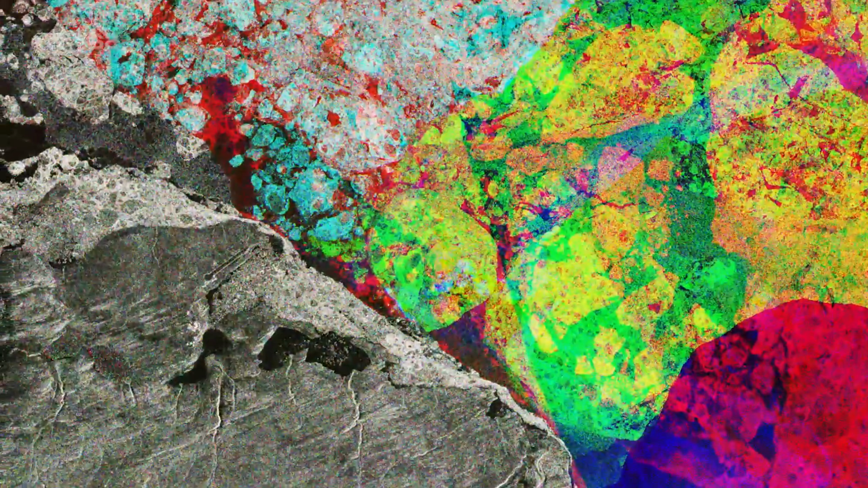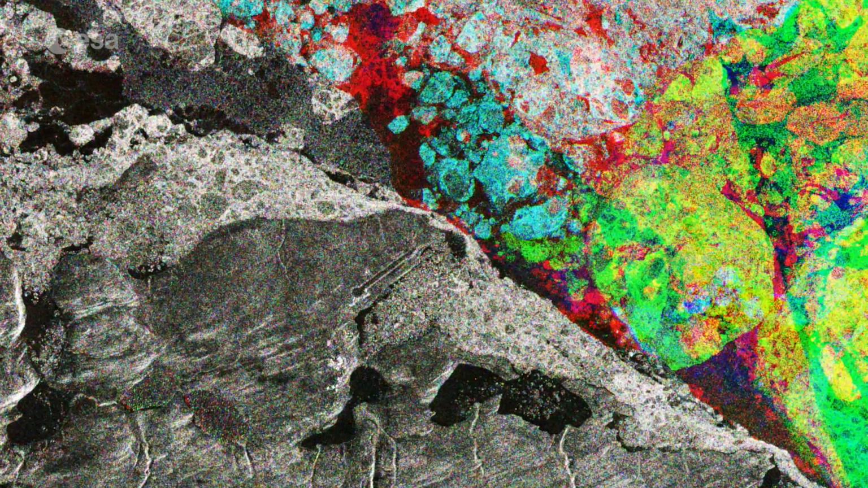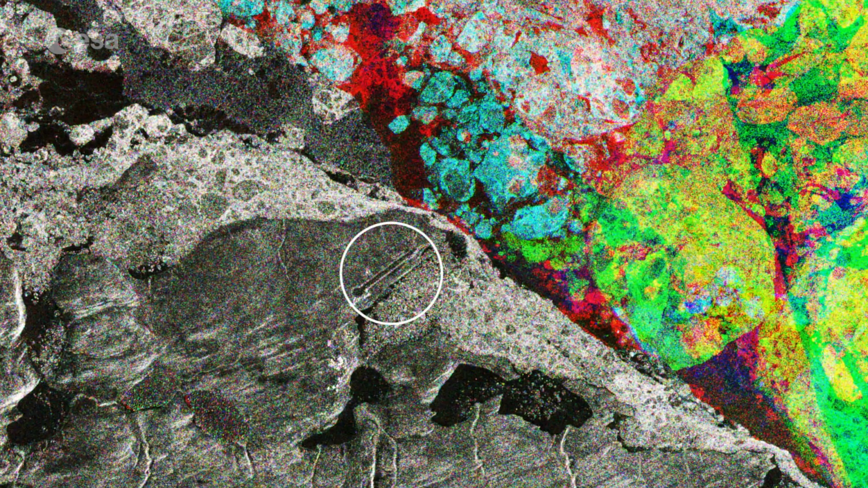In the center left on the land, we can see a straight, dark line with a circle at its left end. This is the runway for Alert, the northernmost known settlement in the world. Inhabited mainly by military and scientific personnel on rotation, Alert is about 800 kilometers from the North Pole.